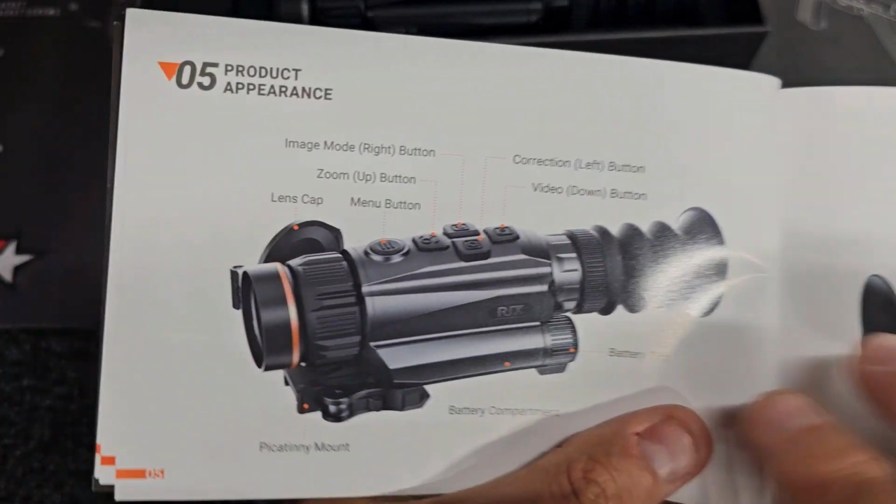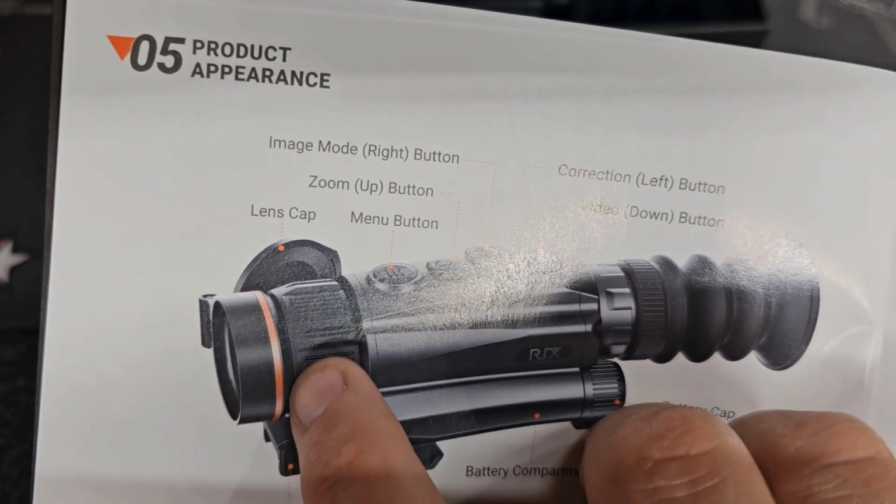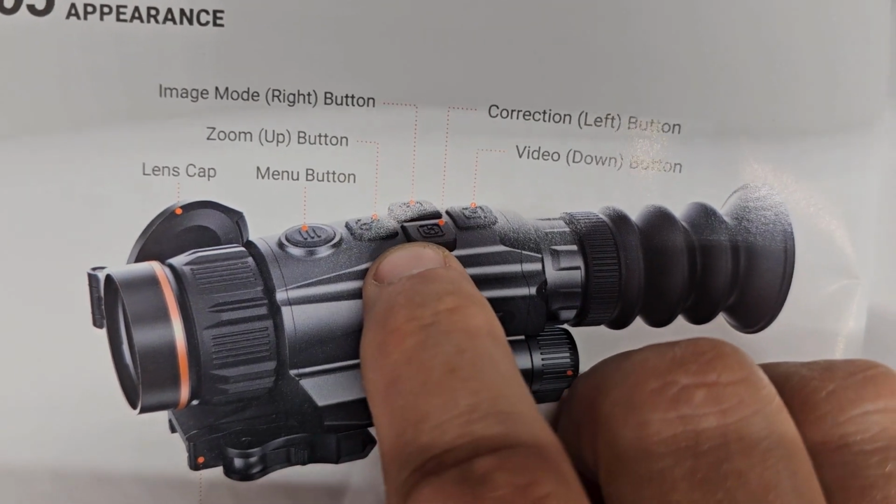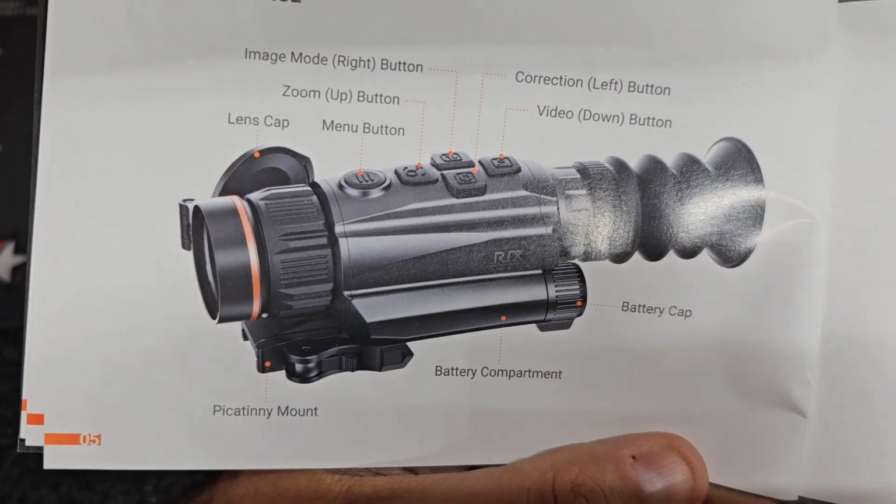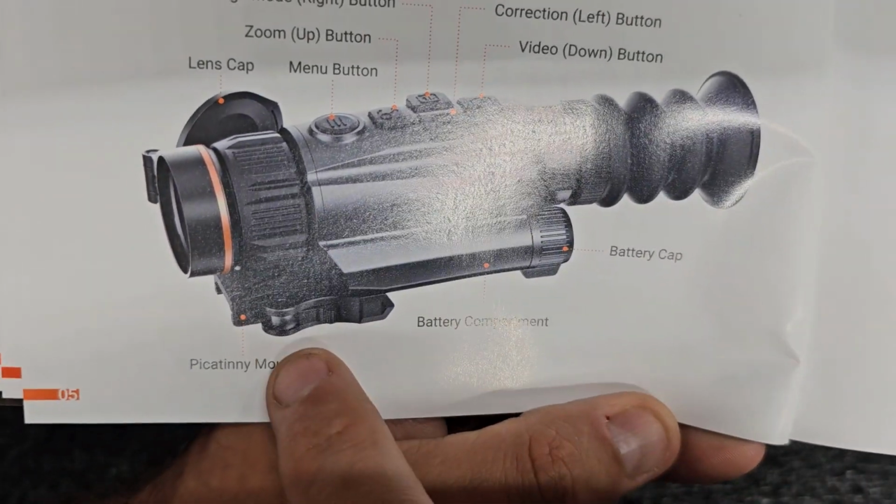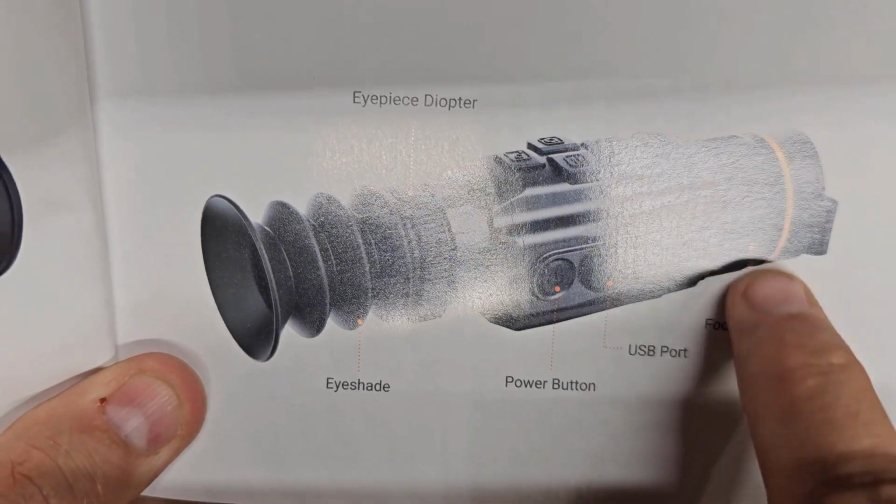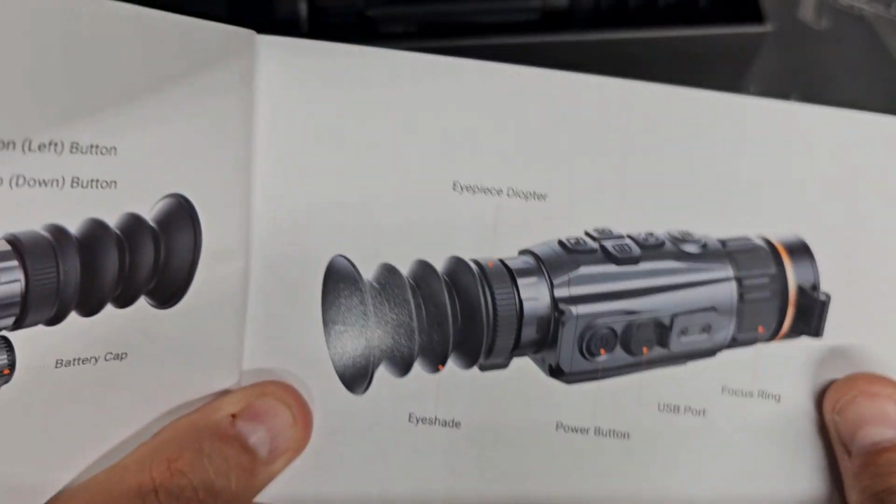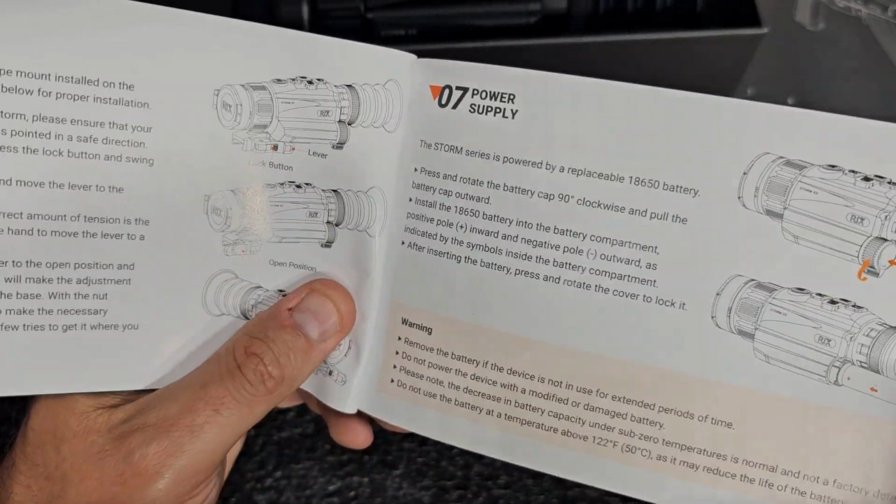And take a look at the buttons. So it's pretty cool. They do give you a lens cap up front. I do like that. Standard menu, zoom up, image correction, video down. Then that also doubles as your up, down, left, right. Your battery cap, battery compartment here on the side, and then your QD Picatinny mount. Let's see, over here we have the USB port, focusing ring on the front, diopter on the back, and then your power button, and then of course your eye shade. So pretty neat on that.